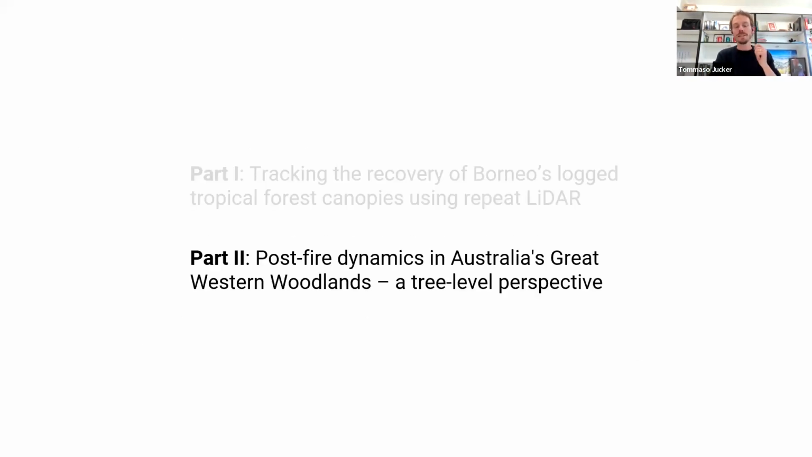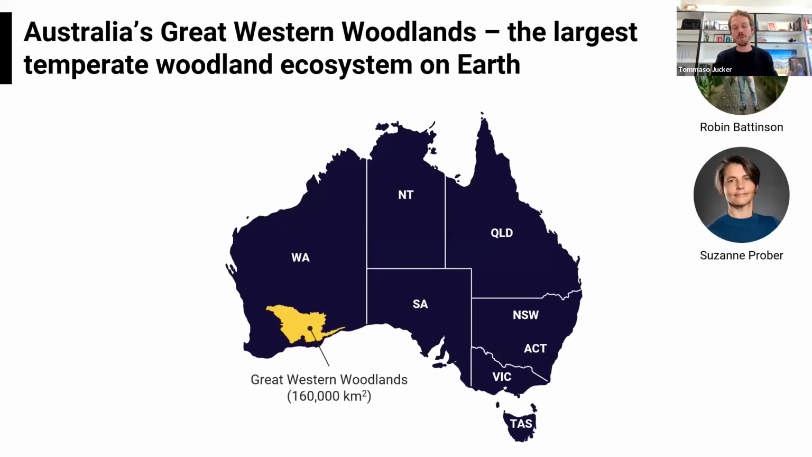Okay, so for the second part, we're going to change completely, not just part of the world, but also ecological scale and temporal scale. We're going to slow right down to a system that's very different and much less dynamic, but to me just as interesting and fascinating, which is the Great Western Woodlands of Western Australia.